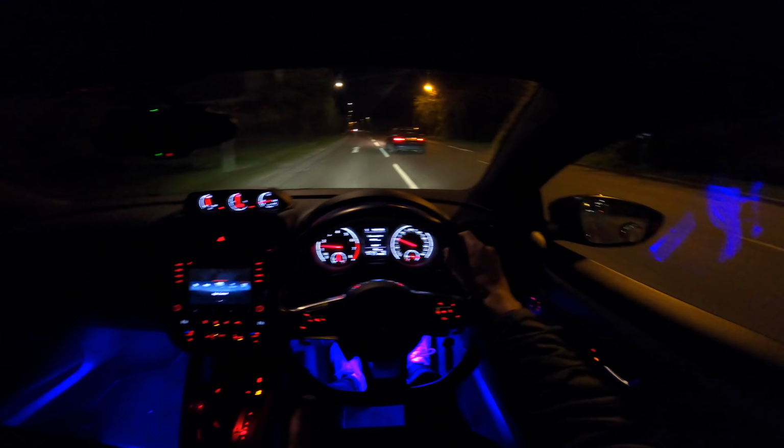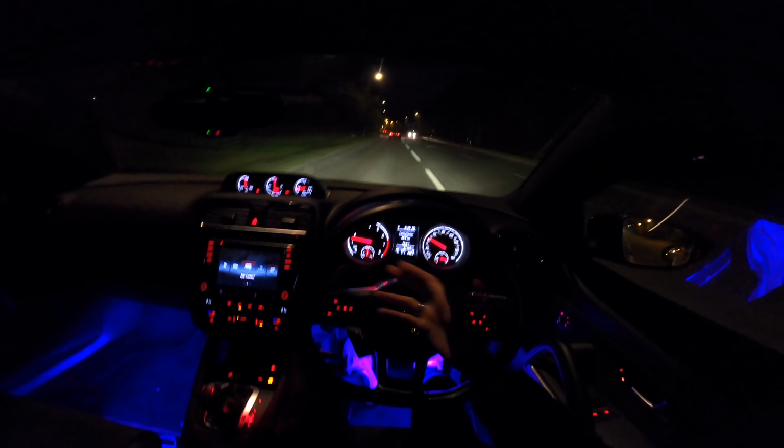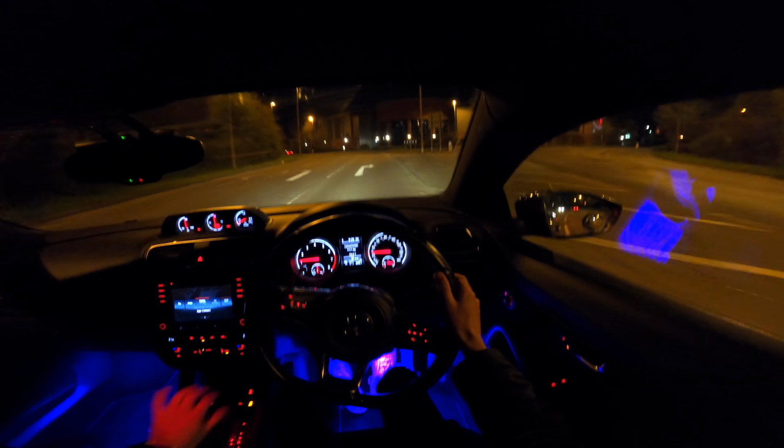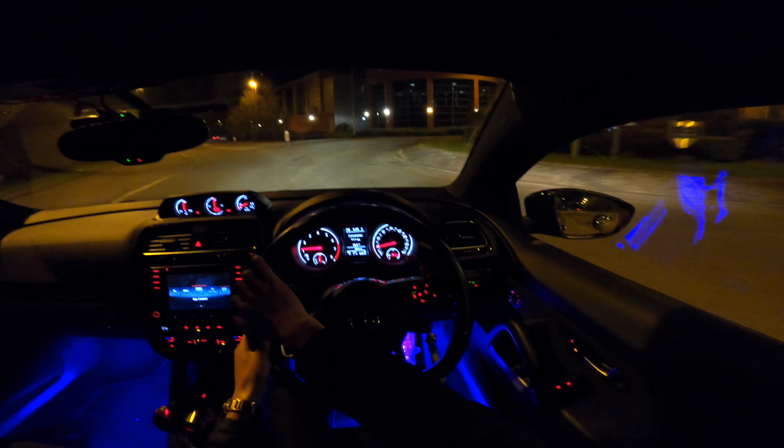Okay. Okay. In your little 2004 fucking... I don't even know what car that is. Unbranded, bitch. Unbranded. Let's put it in just fully manual mode and just show you guys what it's like.